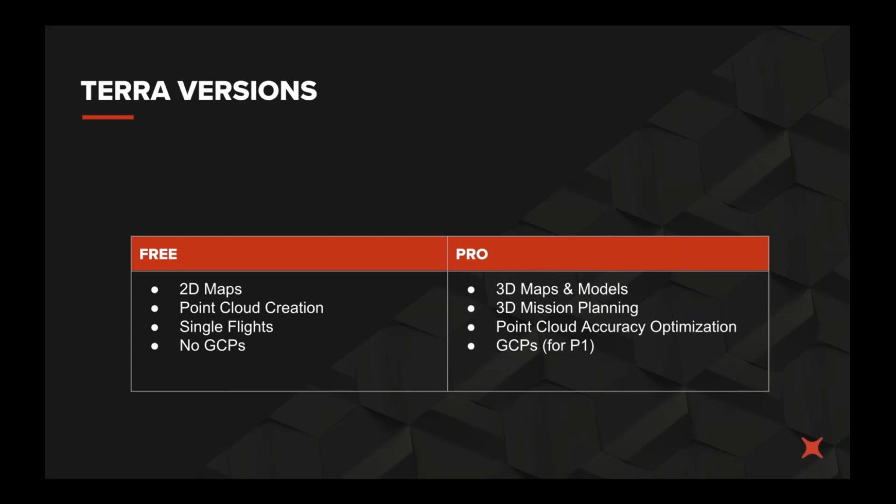Now, there are 3 versions of Terra: the free, the pro, and the electricity. The electricity is targeted at the utilities sector, and it's not something we're going to cover today. However, you do get 6 months of both pro and electricity included in both the P1 and the L1. And that's good because 6 months can defer the cost, so you don't have to buy it all up front.